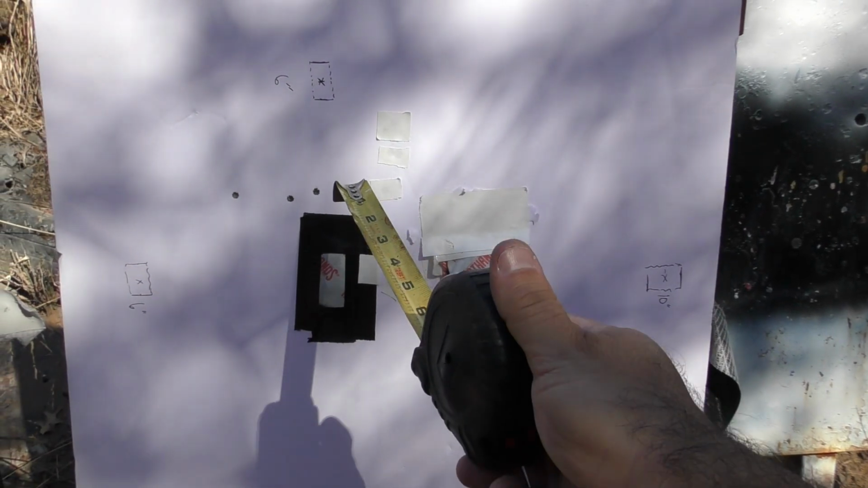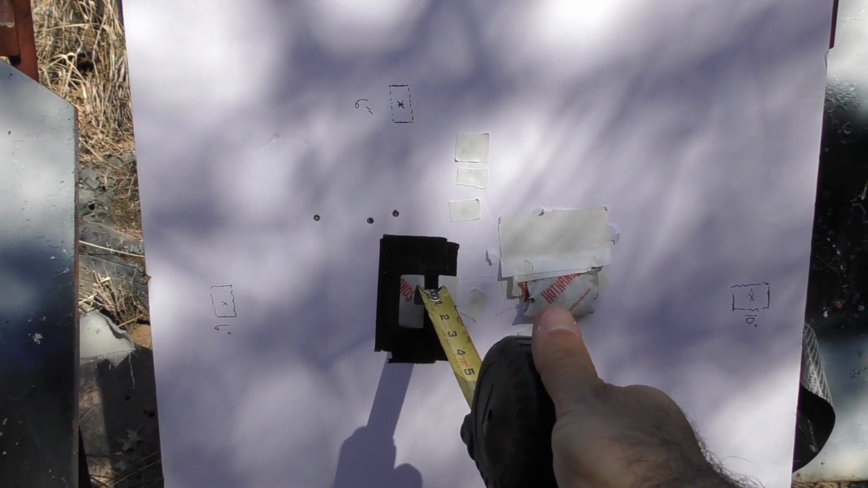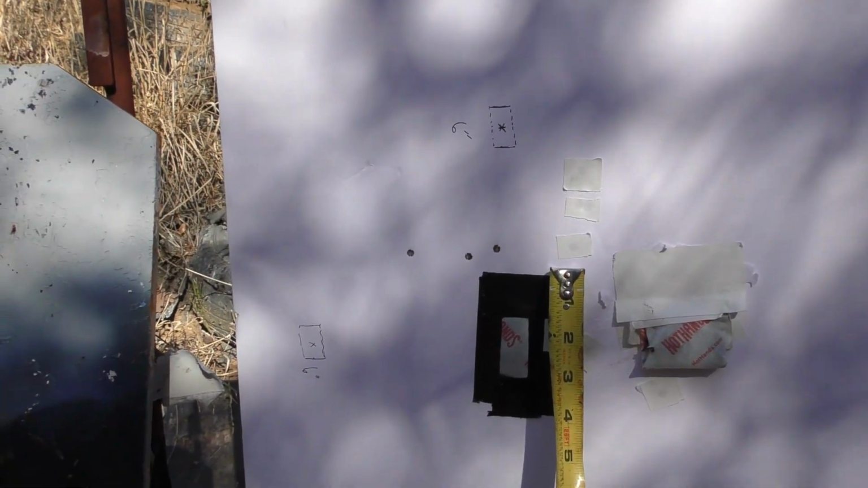I'm going to go ahead and make one final adjustment where I bring this down and to the right, about equal value. I'd like at least 3 of them to hit out of 5 somewhere in this taped off area. That'd be a good vital size on a coyote or a pig. Not really headshot, but CNS or shoulder shots.